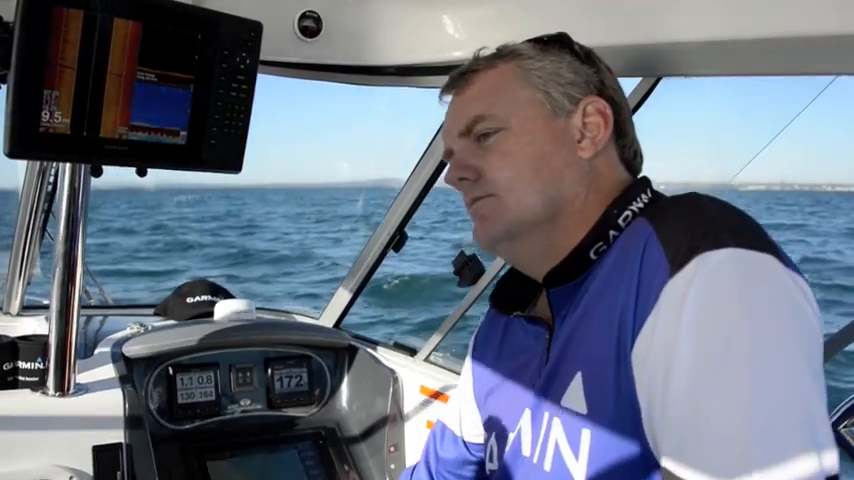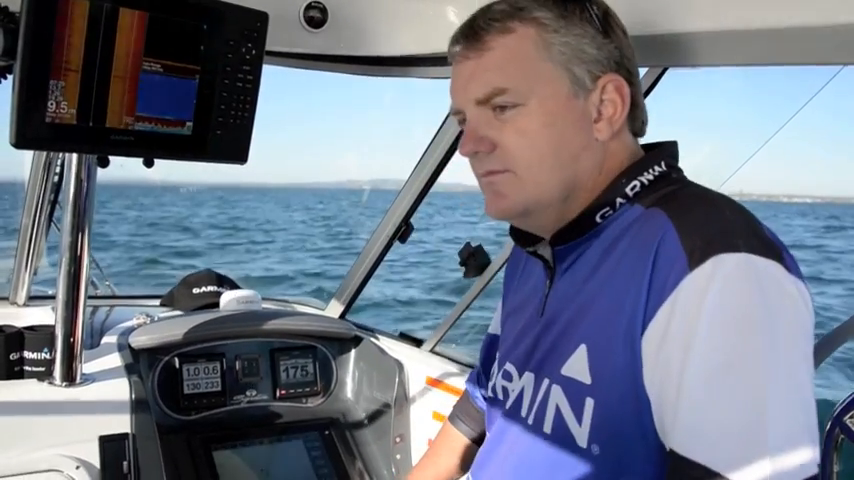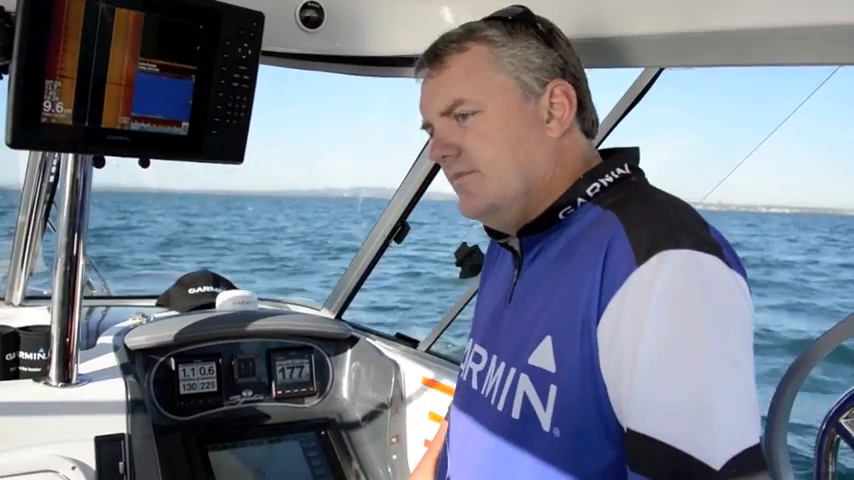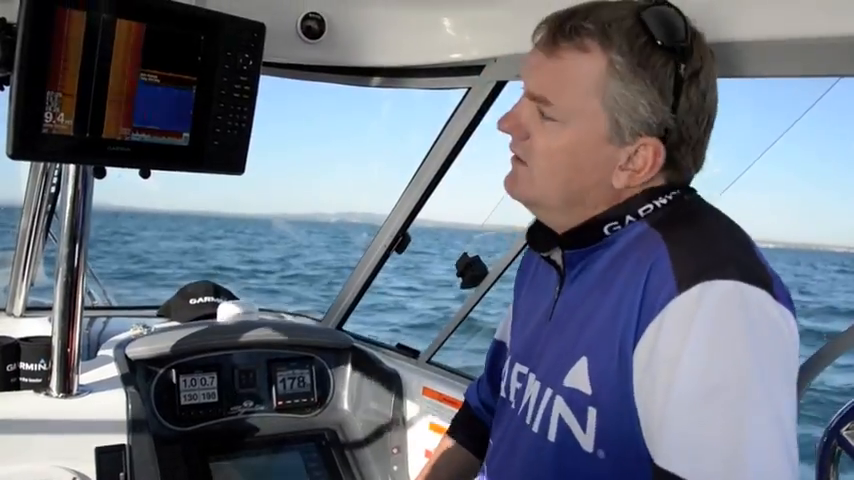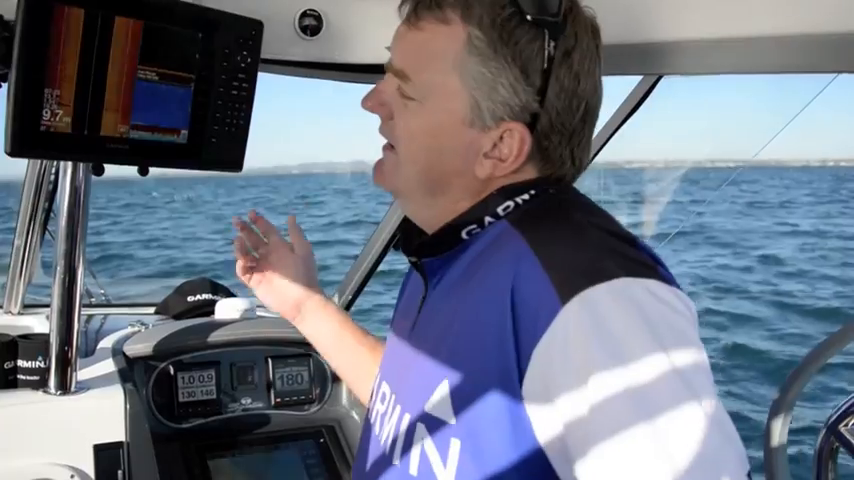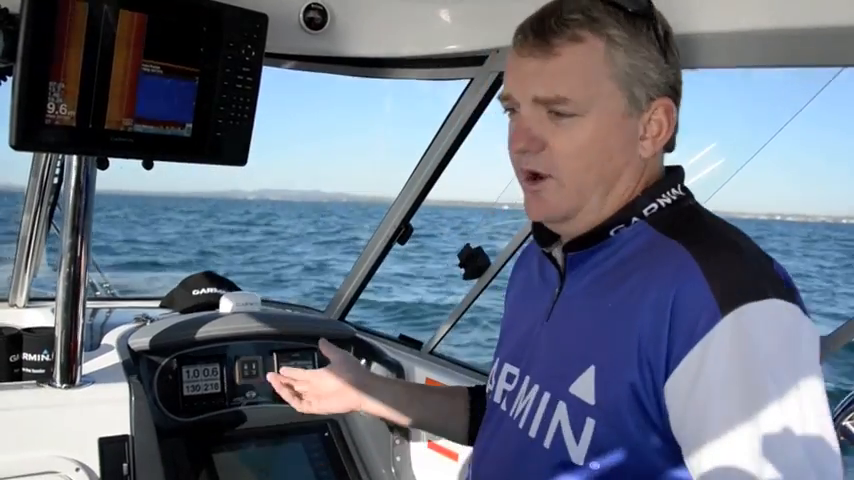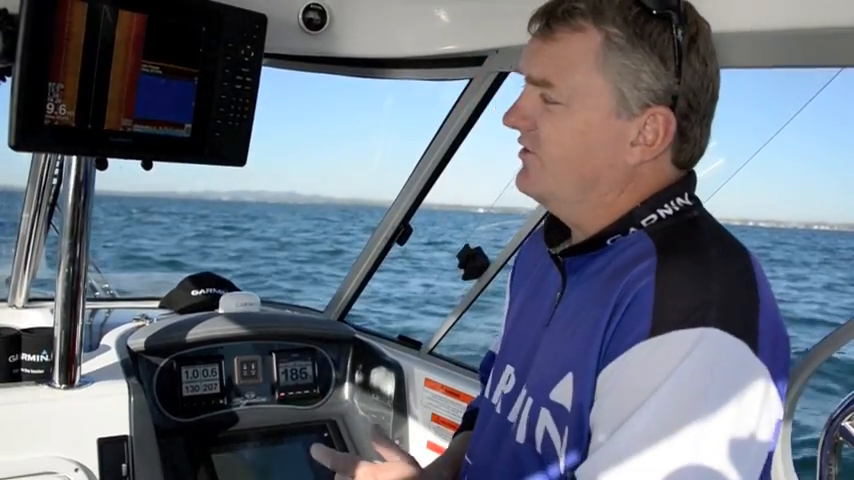Just run through some of the specifications of this unit. One of the things you were telling me is it's a very powerful unit, especially when you add the side image module to it. Run through that for us, will you? Yeah, so basically it comes out of the box as a 500 watt unit. Now most other brands on the market actually split that 500 watts to get their side imaging or structure scan.